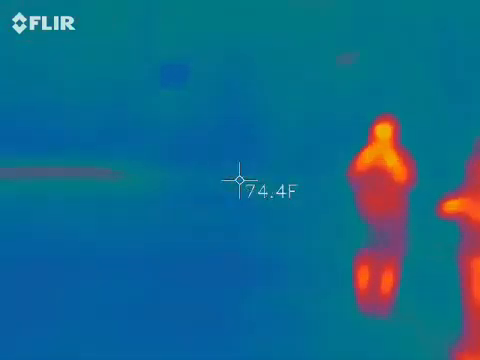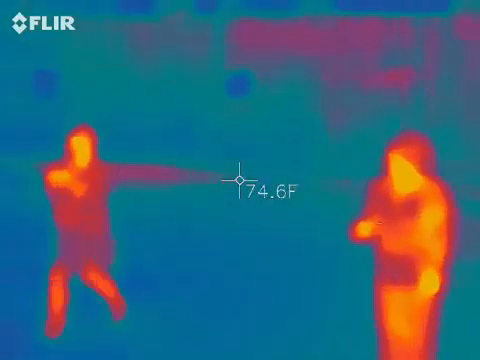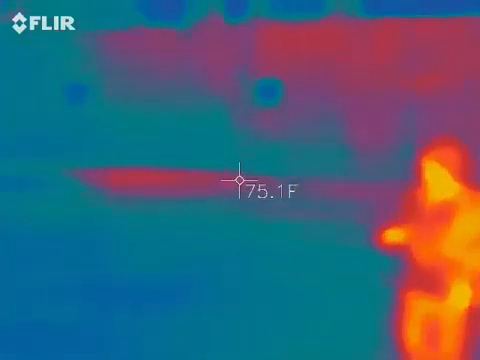So let's move over this way because this is a parking lot. I want to make sure we're not creating ghosts. So nobody's going to die tonight. These people fly through here.